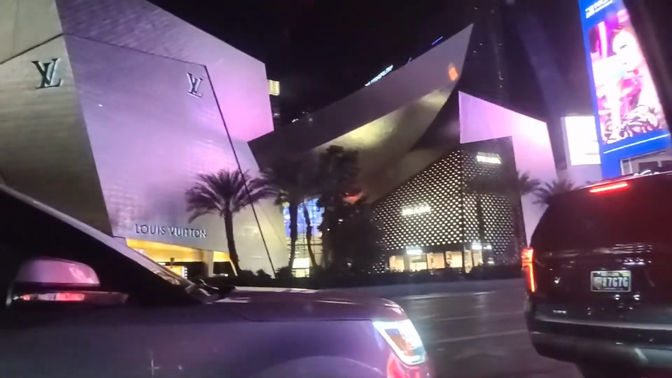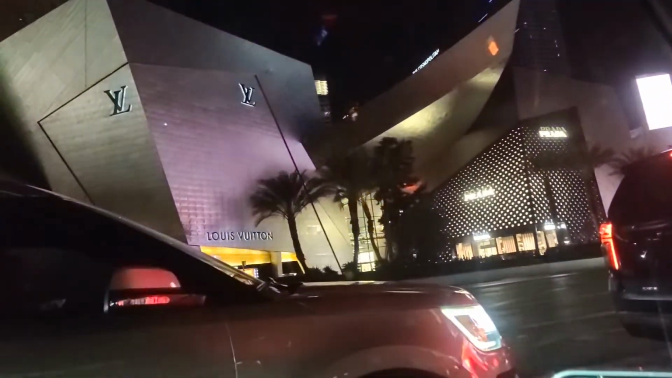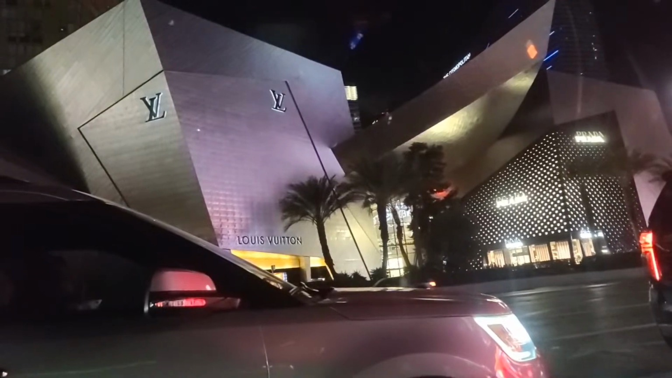And then we have some shopping over here on the left. Yves Saint Laurent, Prada, Louis Vuitton. Here at the Crystal Shops. Very high-end mall in there.